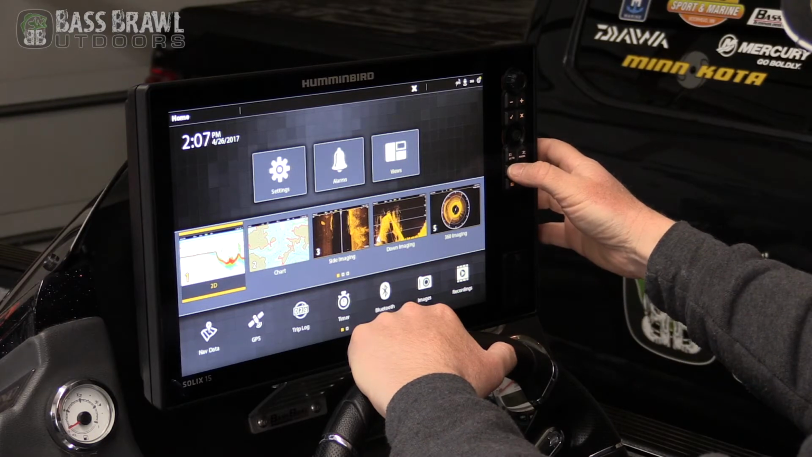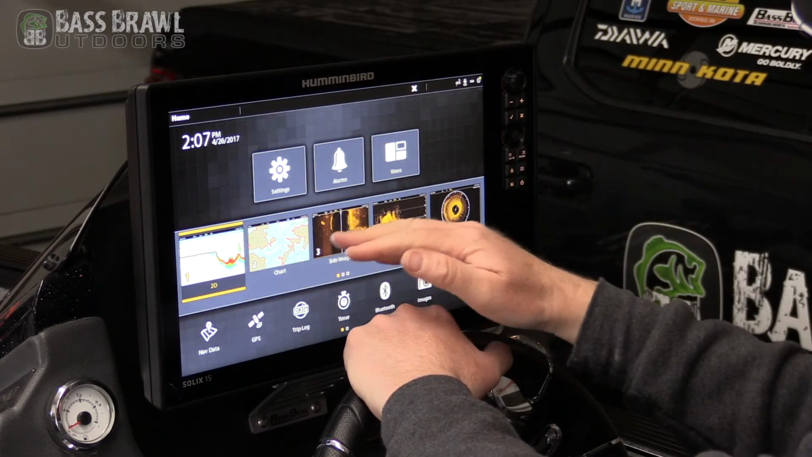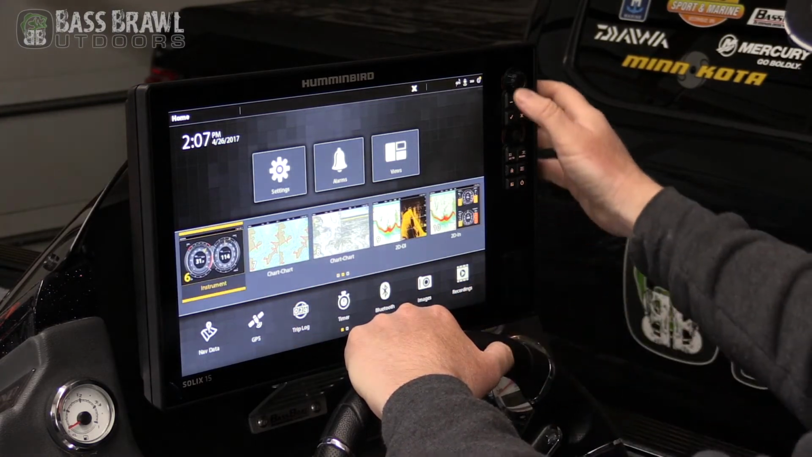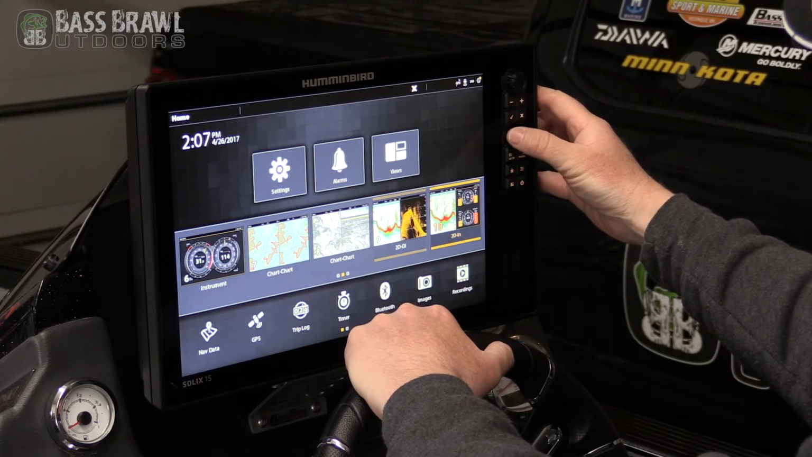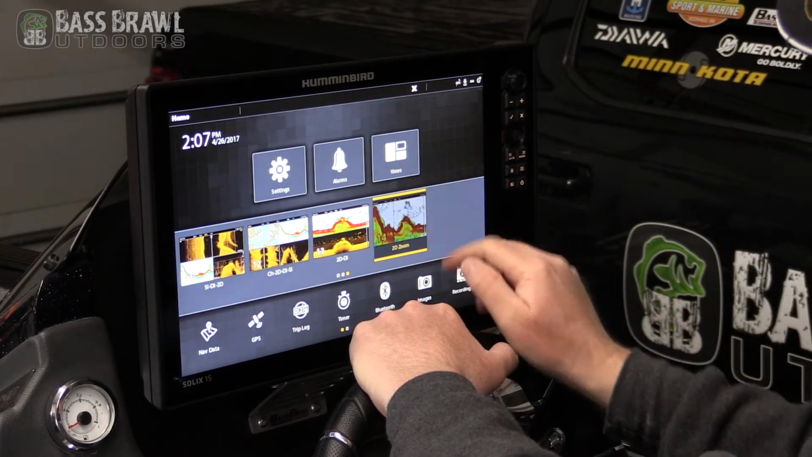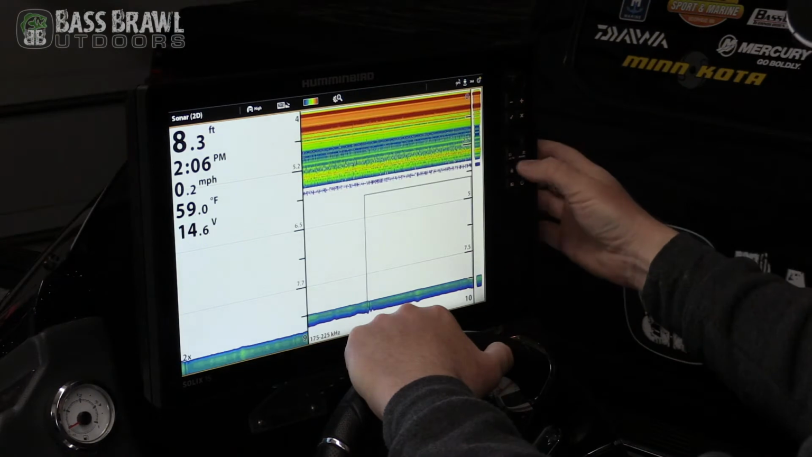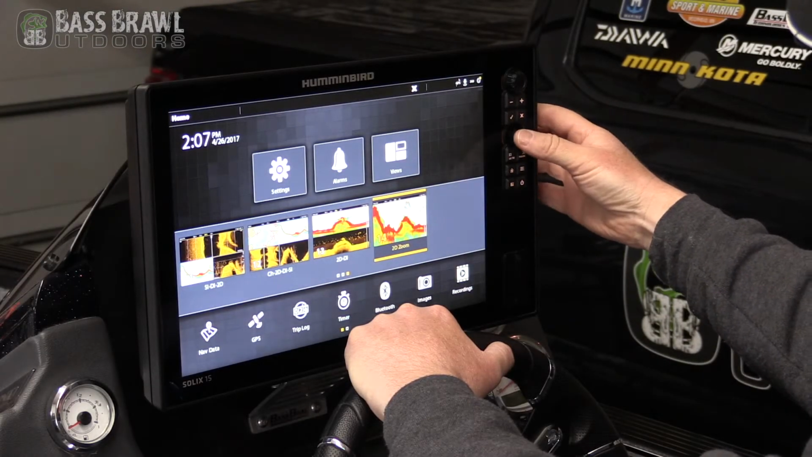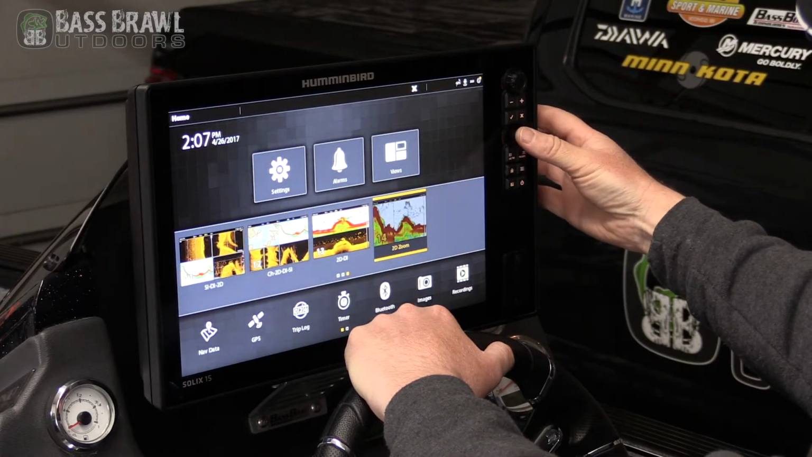Starting on the home page, you have a bunch of favorite screen setups on there, and you can use your fingers to swipe through them, or you can use the joystick to pick which one you want. Once you pick it, you can either touch it, or you can go back and just push down on the joystick.